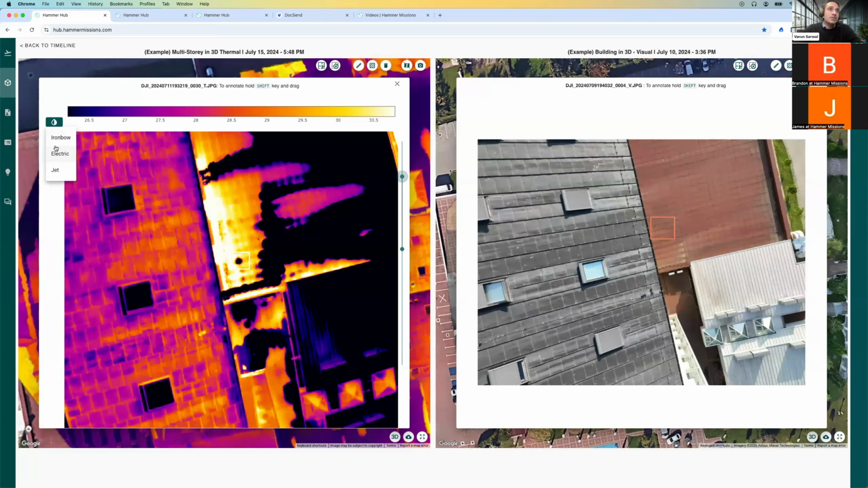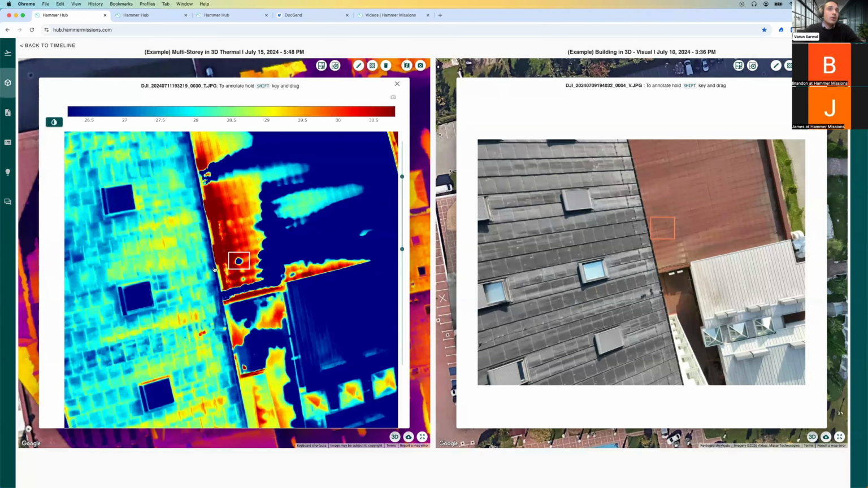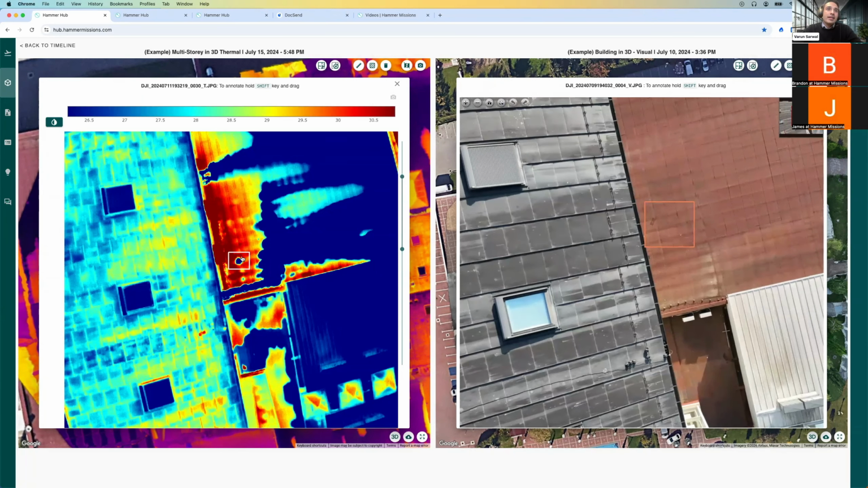You can go in and change the color palettes. Let's say I went to jet or rainbow, now it's really highlighting some of that hotter area there and a cold patch that's forming over there with respect to the darker region. I can go in there and give it a tag.